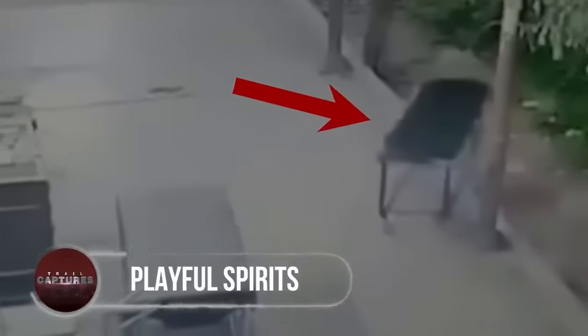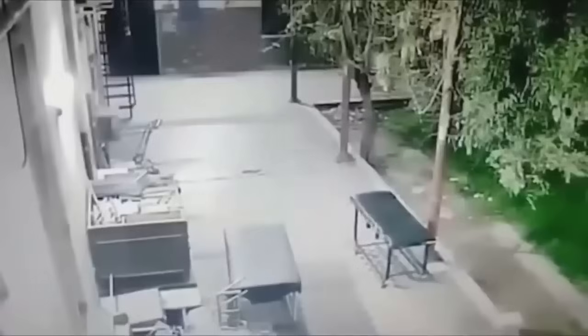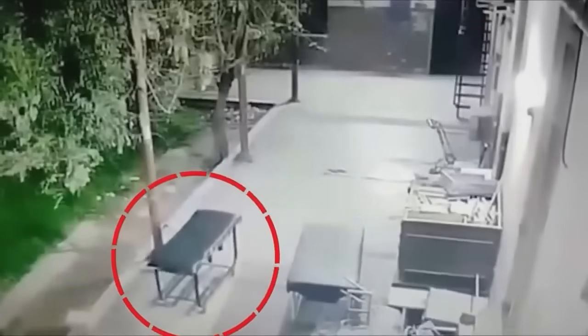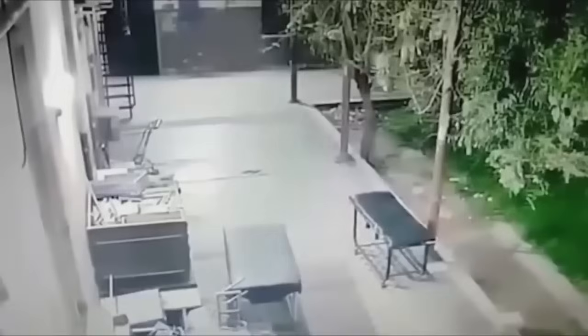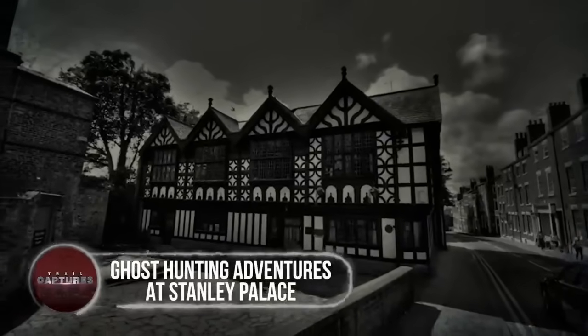Playful spirits. At the beginning of the video, our attention is immediately captured by the peculiar sight of a hospital bed moving on its own. At first glance, one might think it's just a gentle breeze causing the movement, but upon closer inspection, it becomes clear that the bed's actions are erratic and seemingly independent. The absence of any other movement in the surroundings, like twigs or leaves, only highlights the unusual nature of this phenomenon. Rather than being influenced by external forces, it appears as though an unknown entity is playfully engaging with the hospital bed.